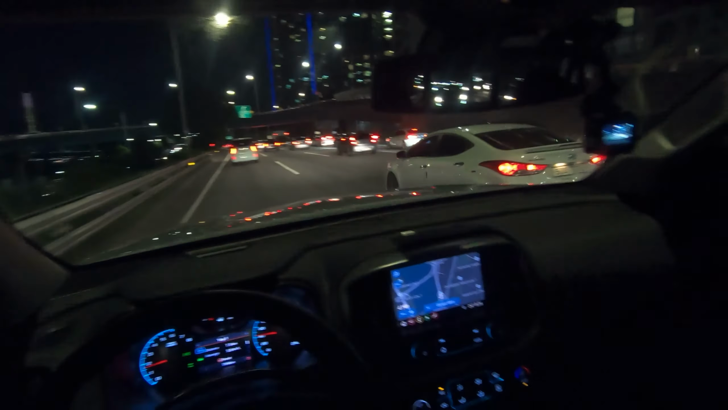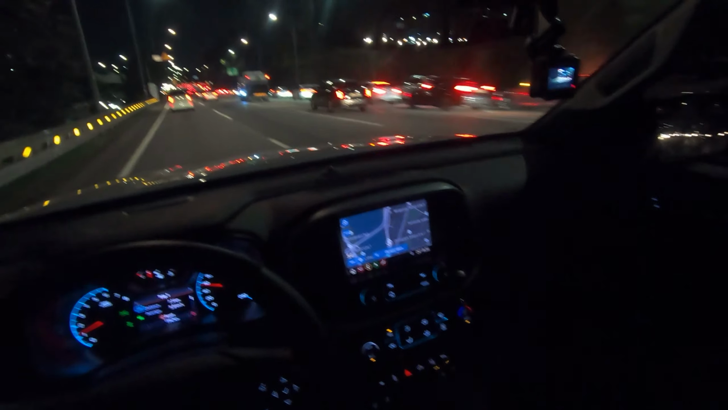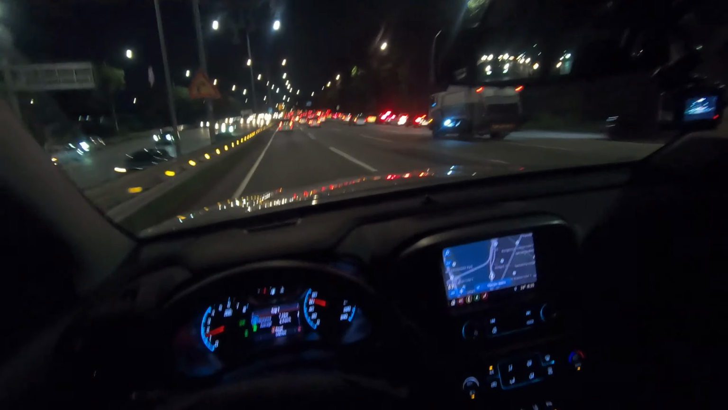And other than that, everything looks pretty nicely done here, but they're not luxurious, these buttons and everything, but they're really easy to use. I love the toggle switches, big buttons. They really designed it right. The 8-inch infotainment system is all right, so not bad at all.